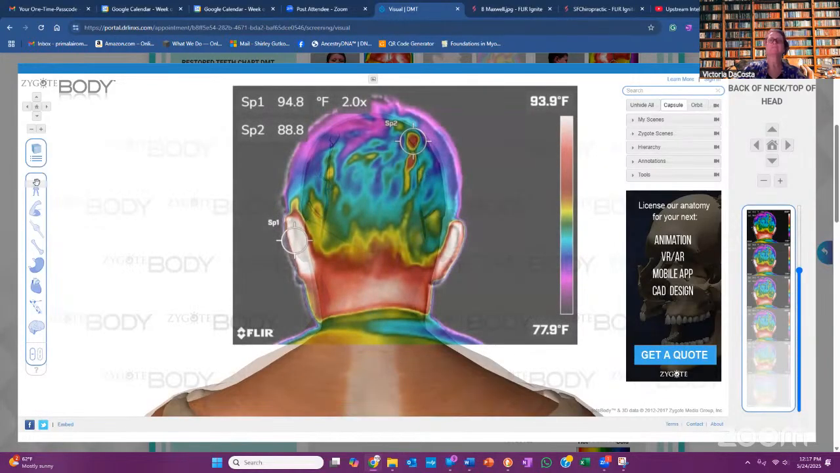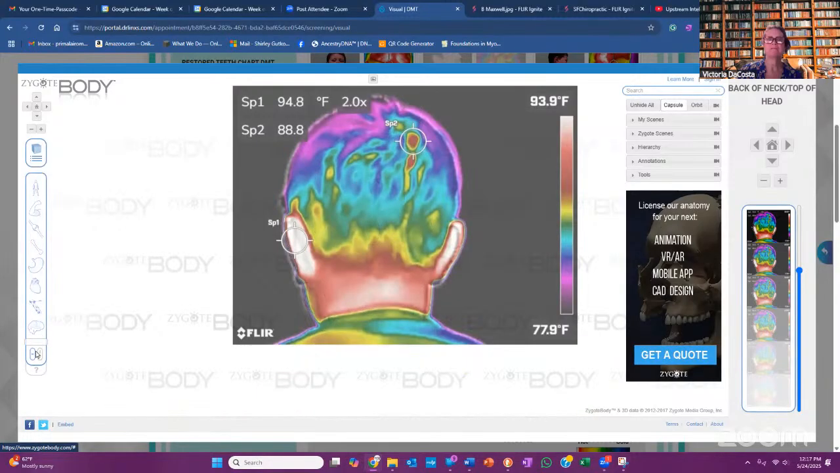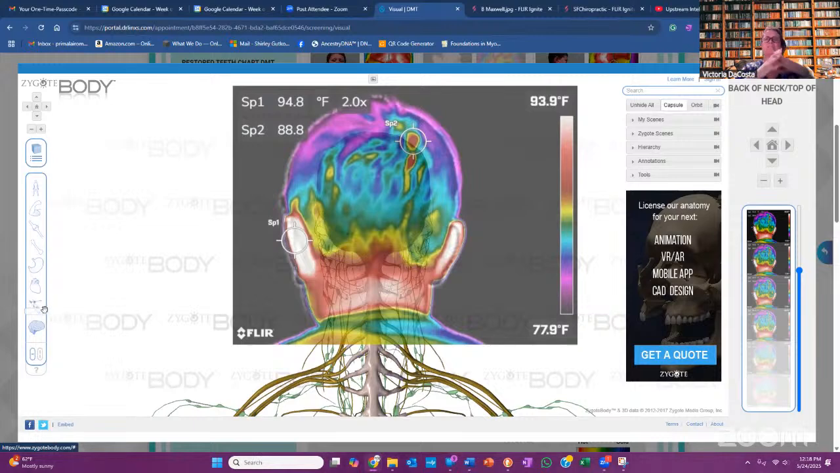There you go. Good. Okay, so now we go down here into nerve land. All the way to the bottom. That's the nerves. There you go. You can get the spinal cord and the brain tissue. Now you've got the lymphatics. And there you go. There's the nerves.